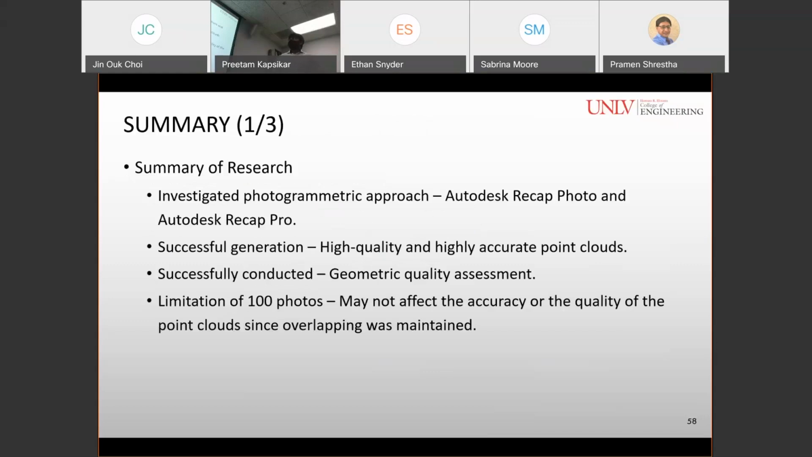So the summary of the research: we investigated photogrammetric approach with the help of commercially available software program Autodesk Recap Photo and Autodesk Recap Pro. And we successfully generated high quality point cloud model having higher accuracy. We also successfully conducted the geometric quality assessment on a modular structure. And limitation of the 100 photos in the software may not affect the accuracy or the quality of point clouds since overlapping was maintained in the study.